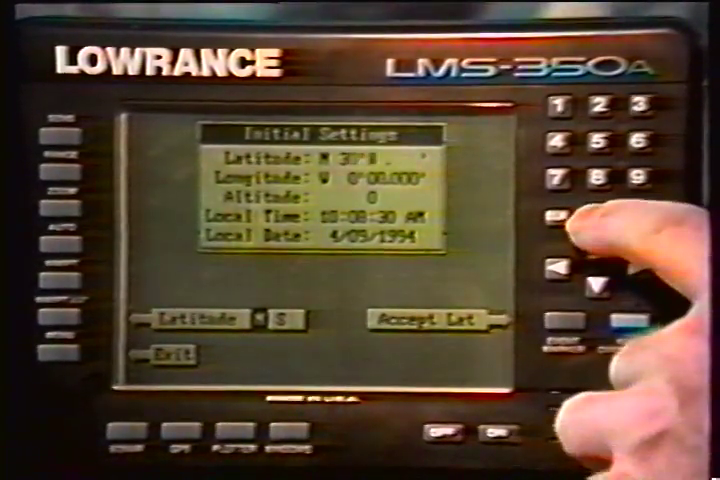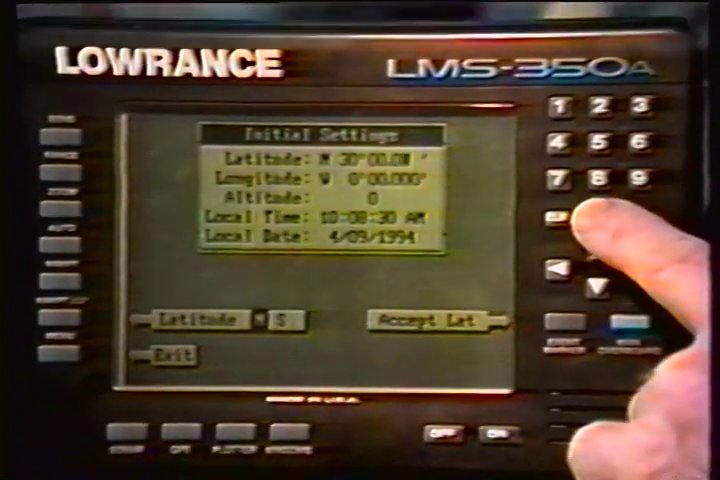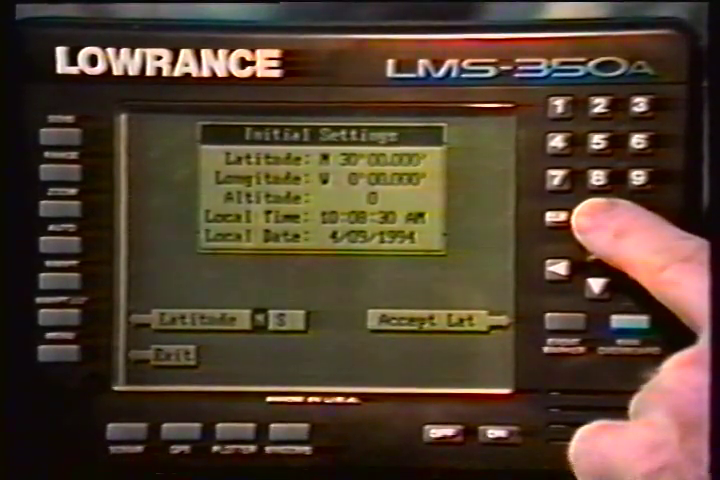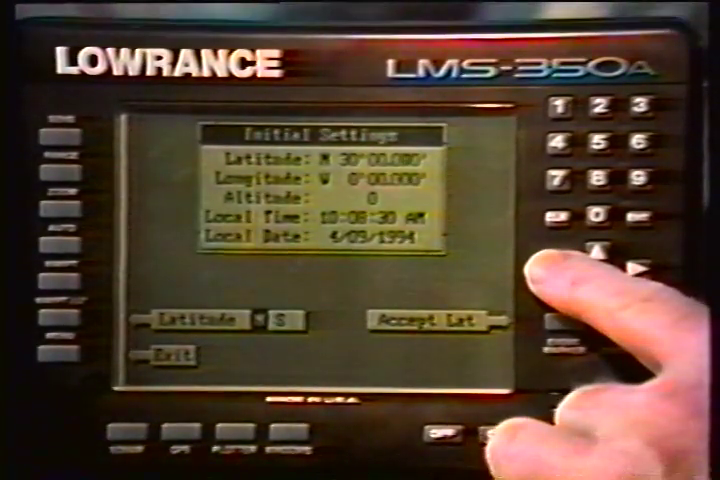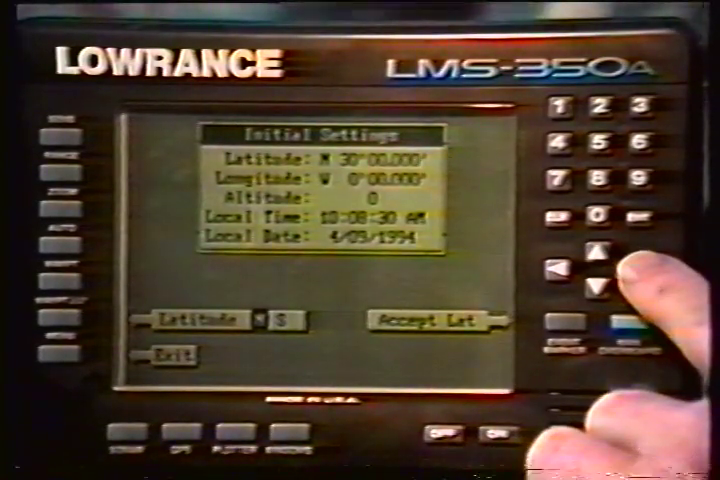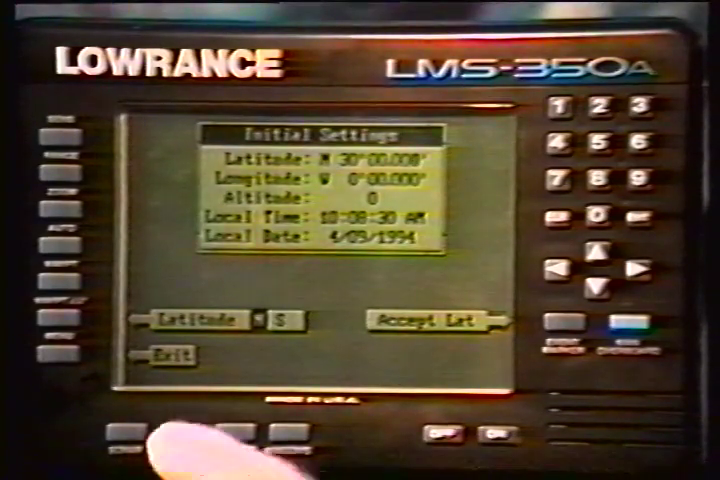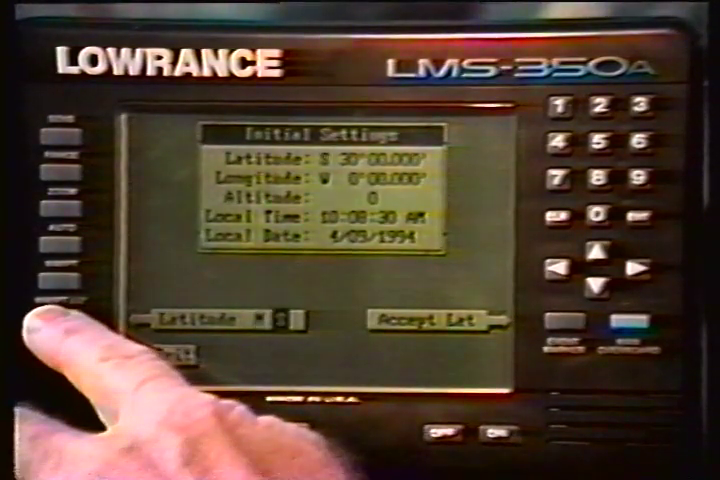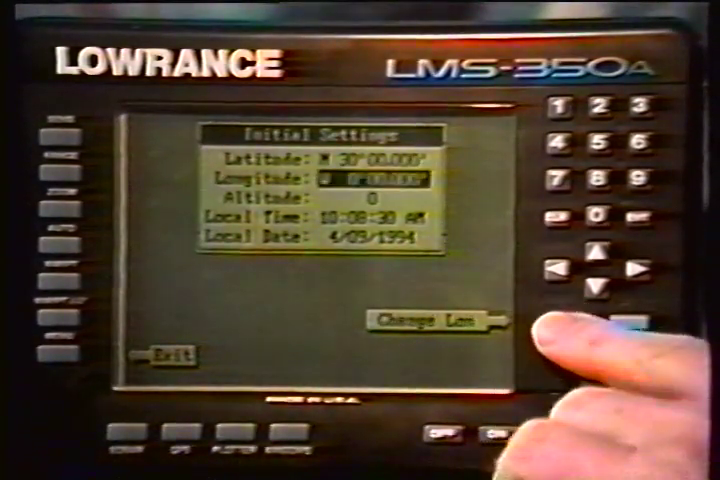Notice that the position entered is in degrees, minutes, and hundredths of a minute, not seconds. If you make a mistake, press the left or right arrow keys to move to the number in the latitude that needs changing. Press the key next to the Latitude NS label to change the latitude from north to south, if necessary. After the latitude has been entered, press the key next to the Accept Latitude label.